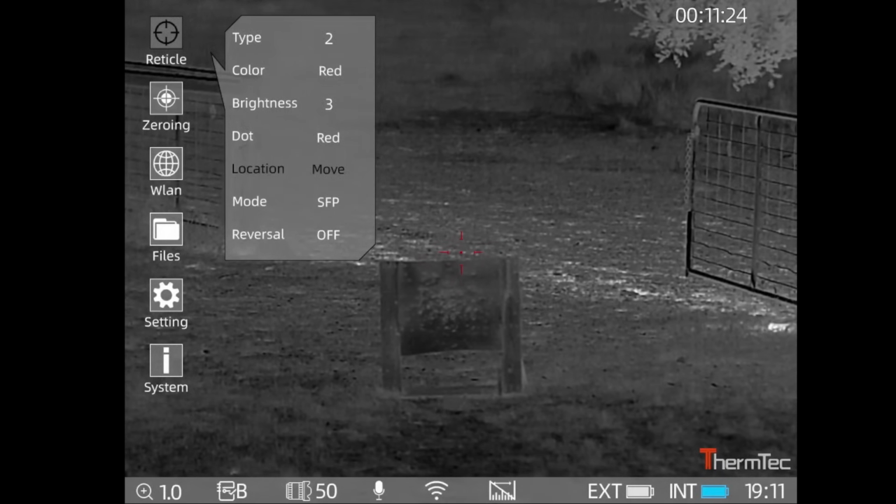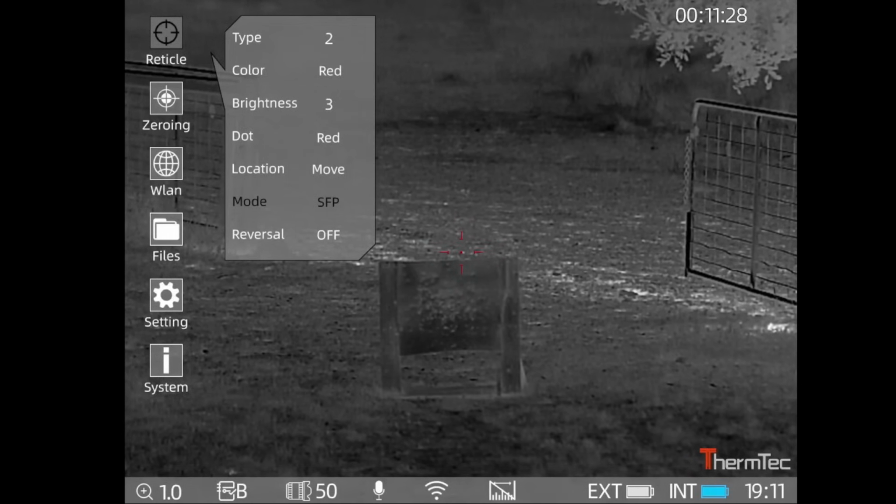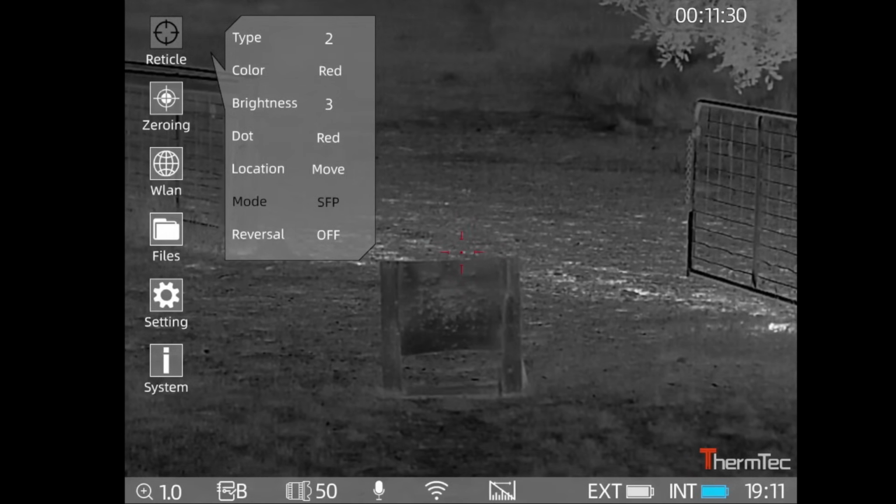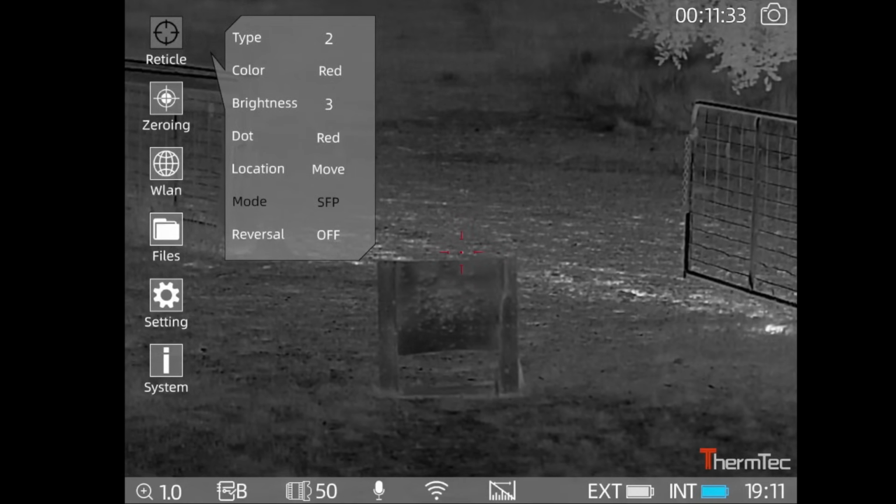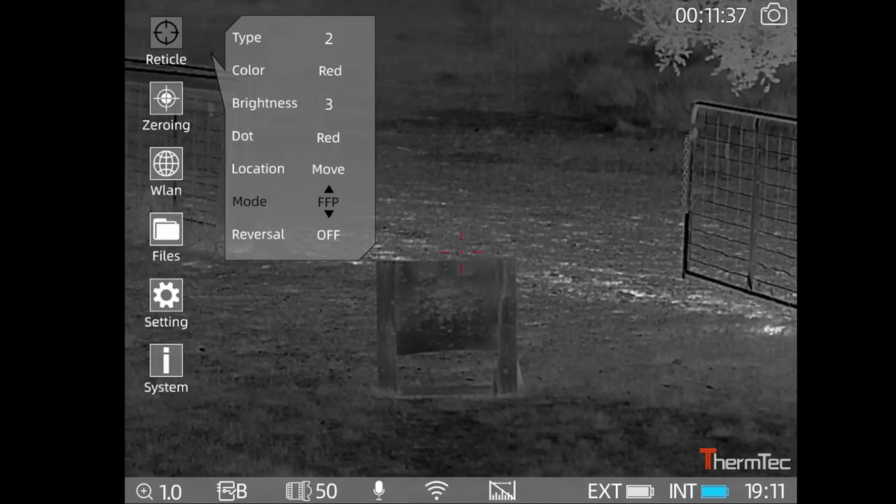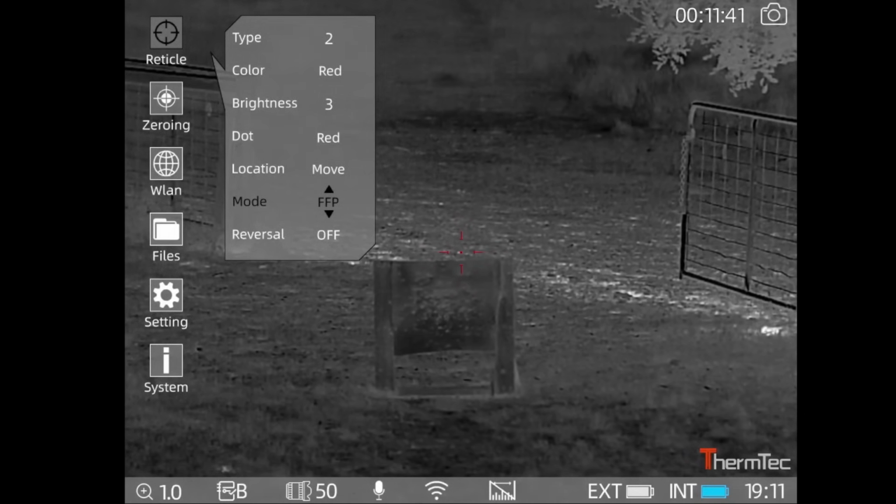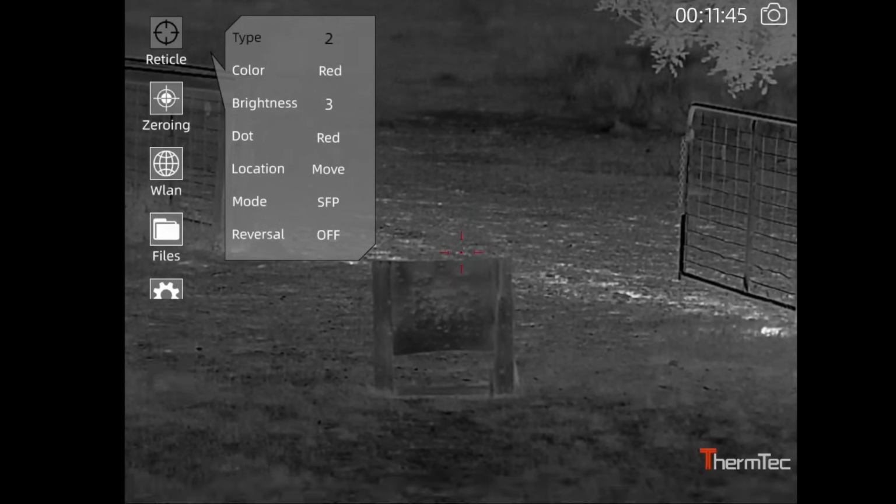I'll set it to move, and I might change it again later. There you got your mode. You got the second focal plane, or you got first focal plane. So first focal plane, the reticle will zoom in, it gets larger as it zooms in. Second focal plane, the reticle stays the same.